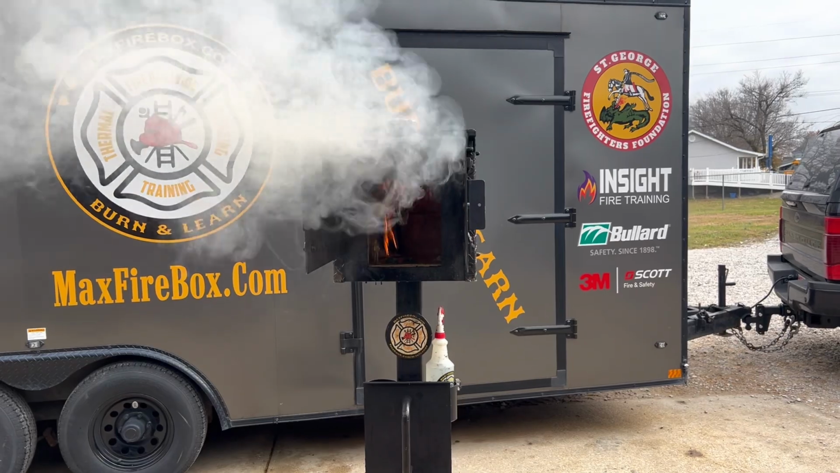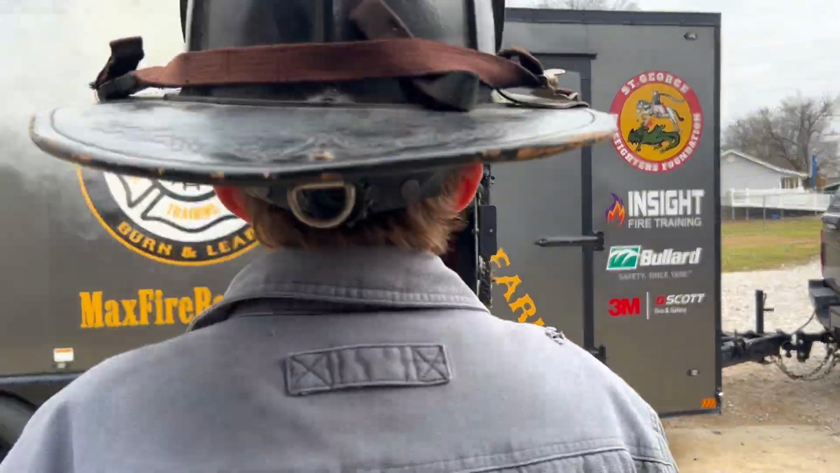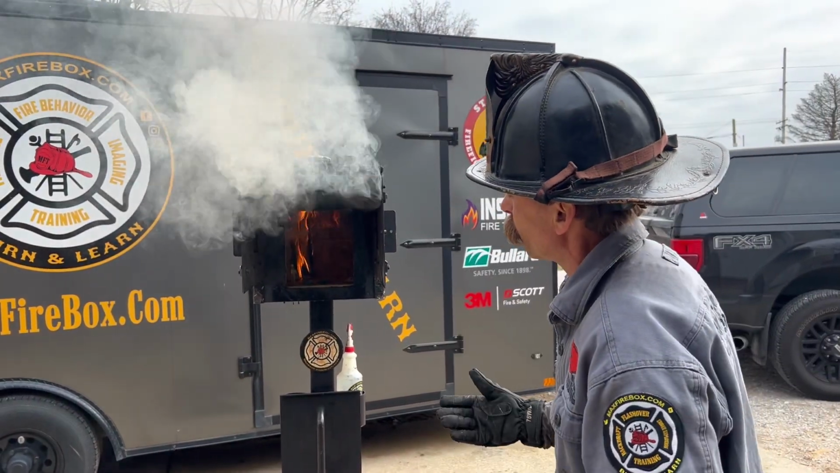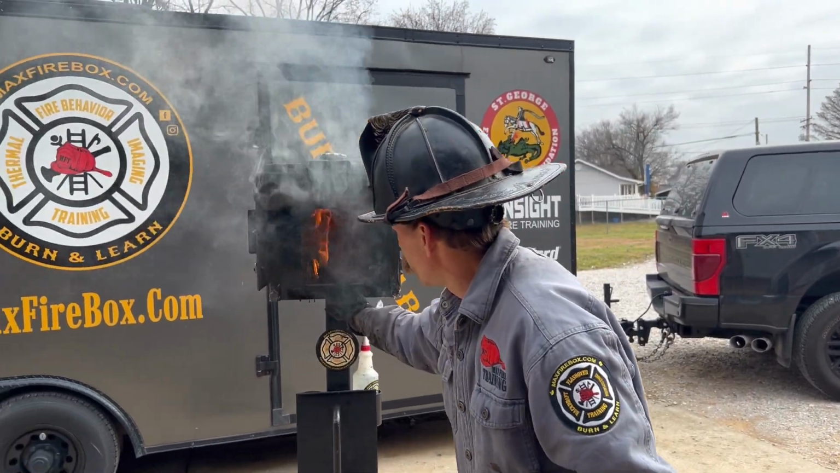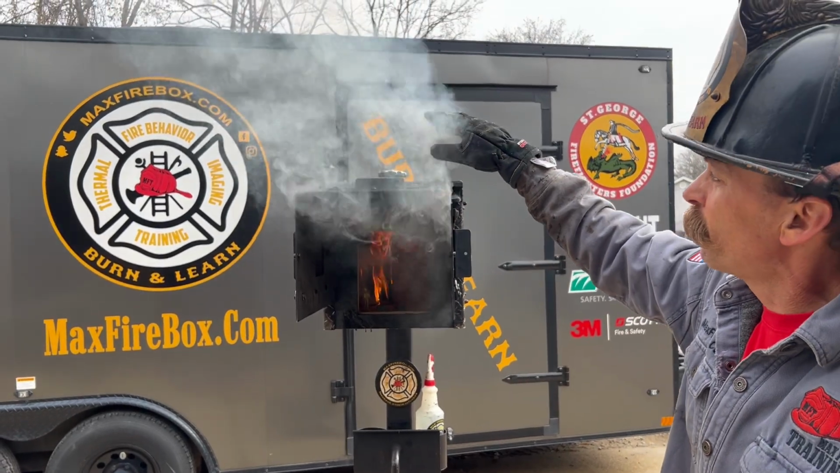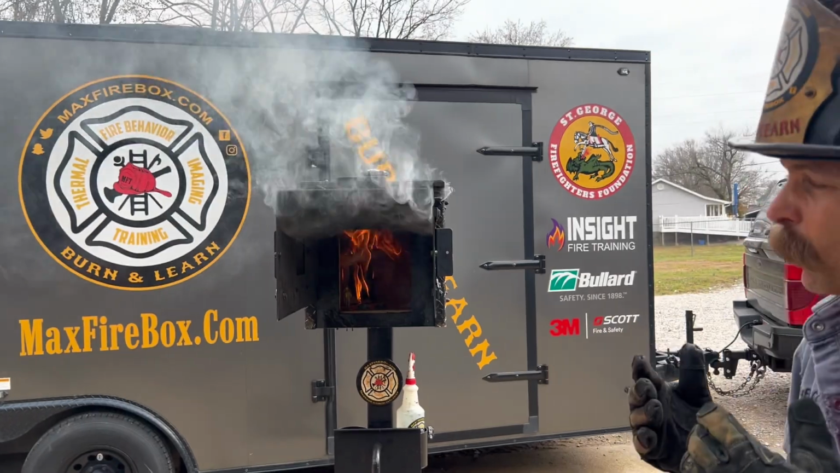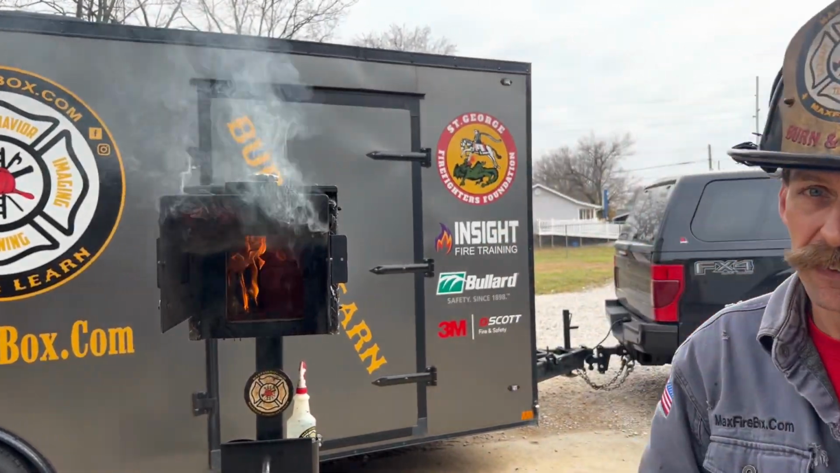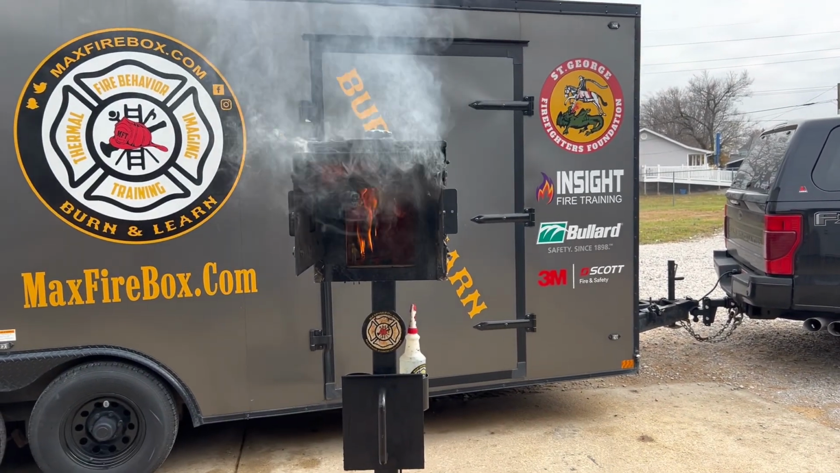All right, so now we're starting to get that fast traveling smoke. All right, so that should be an indicator that the fire's starting to grow. You see that the fire's starting to change gears. Intake, you see that air coming in, we have that exhaust. So you have fast traveling convection currents way up in this area. And this is going back to that whole idea of reach of the stream, whole idea of size this up and looking down that hallway of the Max Firebox Phase 1.